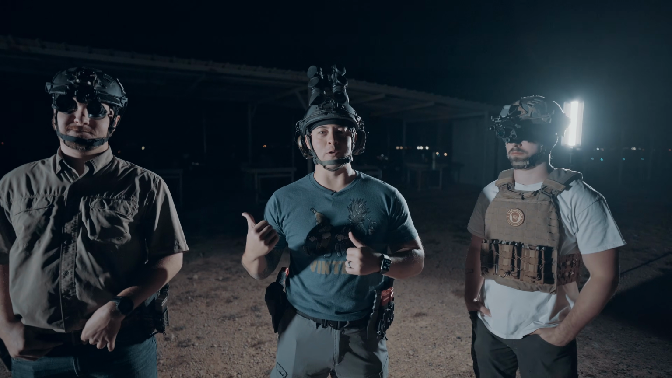We're going to go ahead and go on a little stroll. Cody, hit the lights. All right, so even with the dual tubes versus the single tube, we're all going to have the same field of view. It's a 40-degree field of view. So just because we have two tubes doesn't mean that we have a wider spread of view.